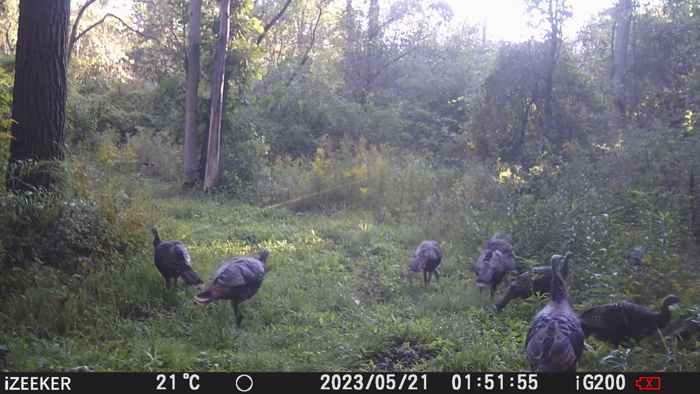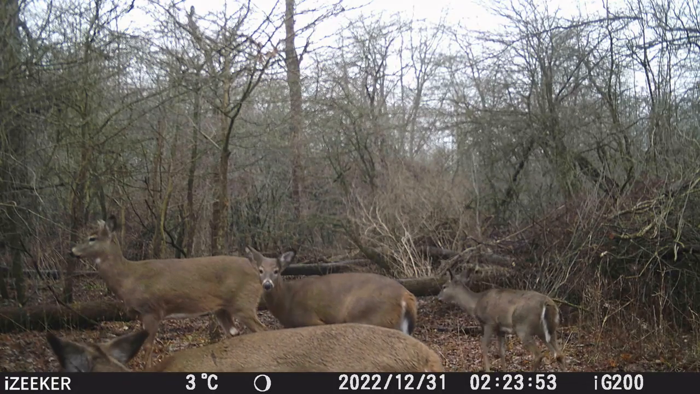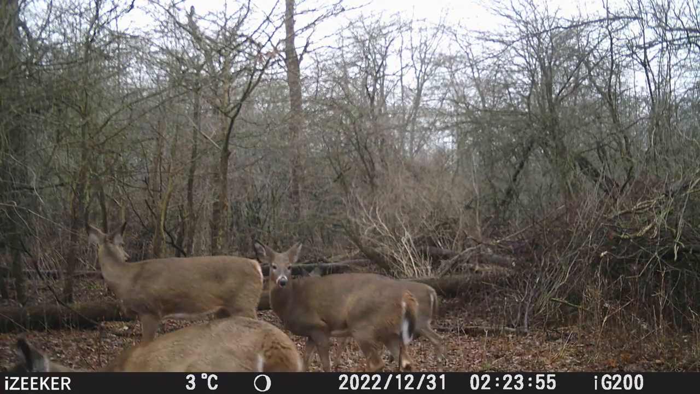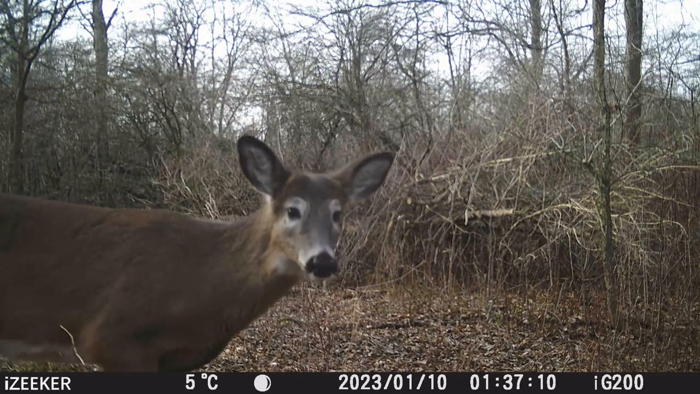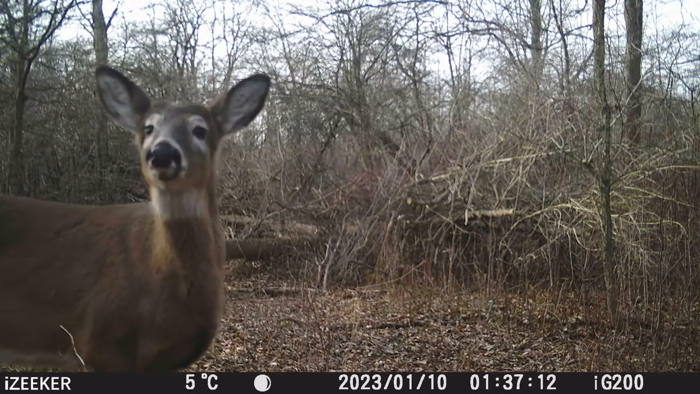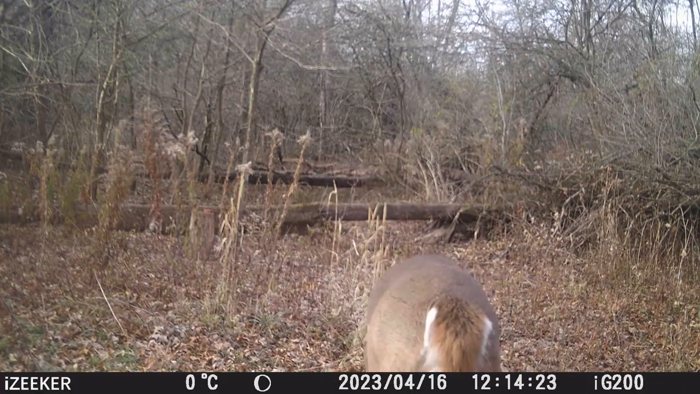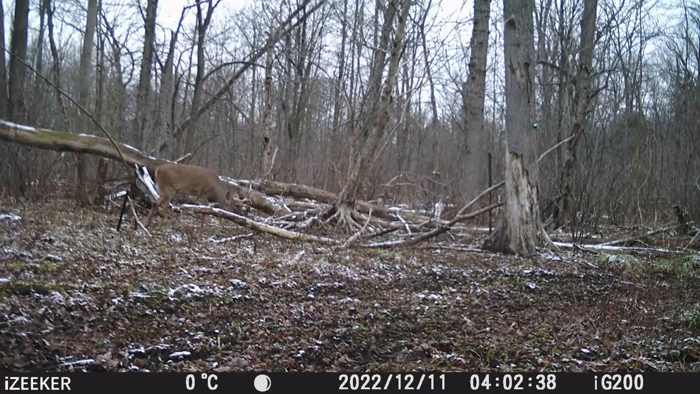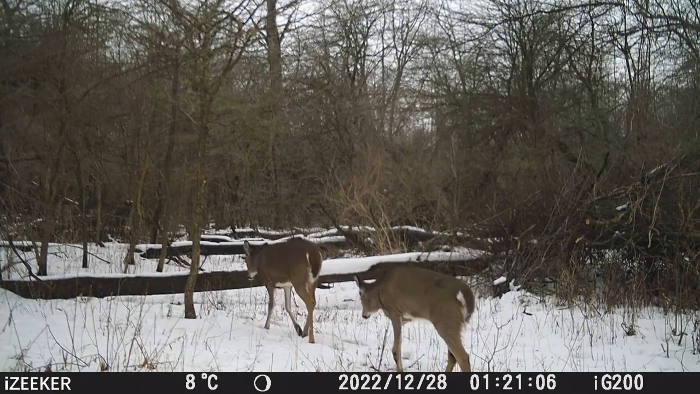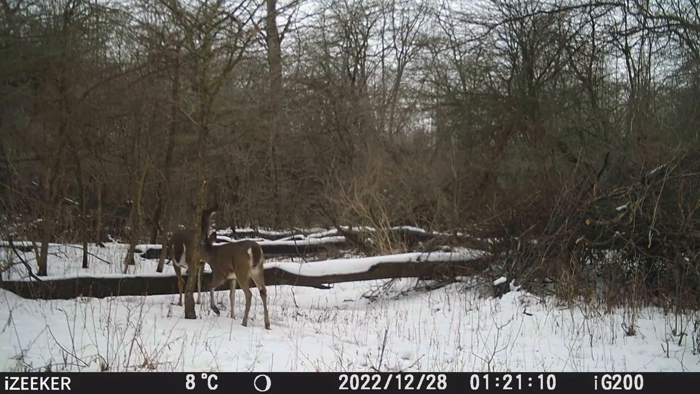Here we're into some fall conditions, so again, less green, a lot of browns and grays, but the detail's really quite good still in these brighter conditions. Here's a little bit of snow, so again, a little bit brighter conditions with some snow and looking good. Lots of snow here, and again, really good definition, nice and bright.